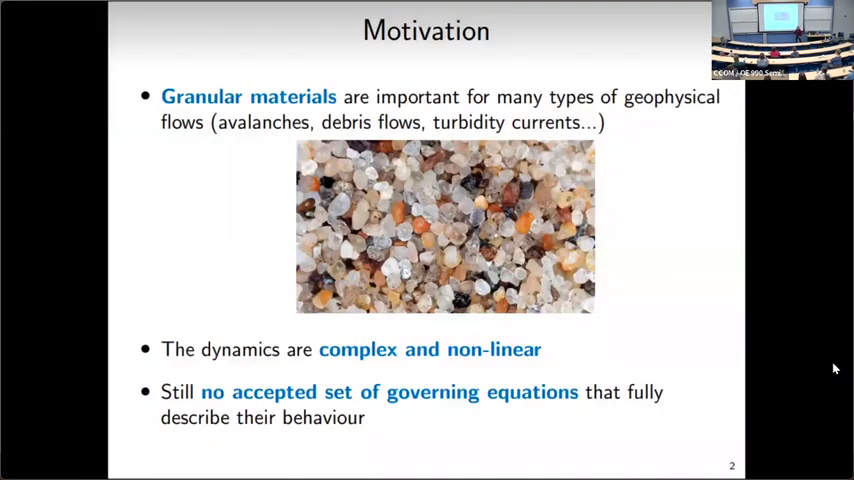Granular materials are really important for many different types of flows, such as avalanches, debris flows, and turbidity currents. Their dynamics are actually quite complex and nonlinear. There's a lot of interactions going on, and so there's still no accepted set of governing equations that fully describe their complex behavior. That's why more measurements are needed to really understand what's going on.